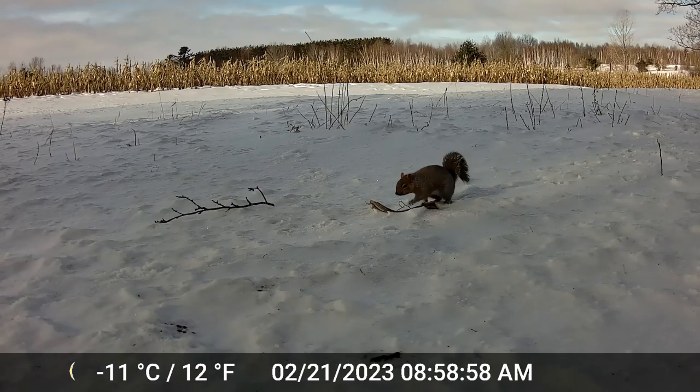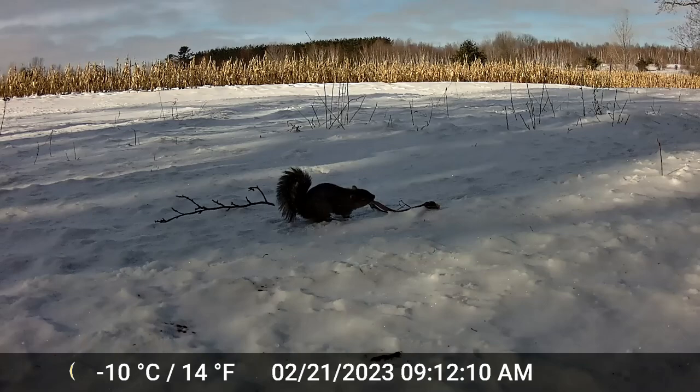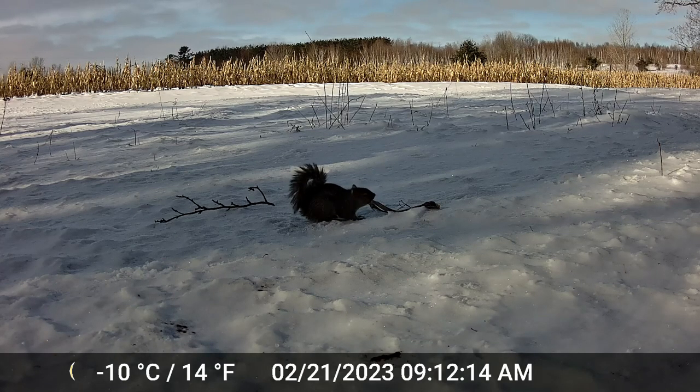And then finally that next morning, a gray squirrel shows up, sniffs it a little bit, and then a few minutes later comes back and just starts having a feast on that antler. So that basically confirmed what has been chewing on this antler. That gray squirrel, he had eaten his share and then some.